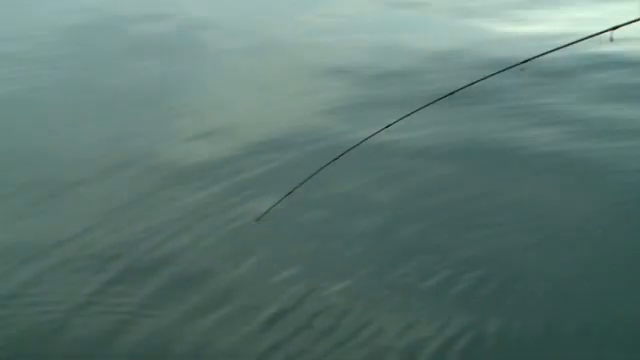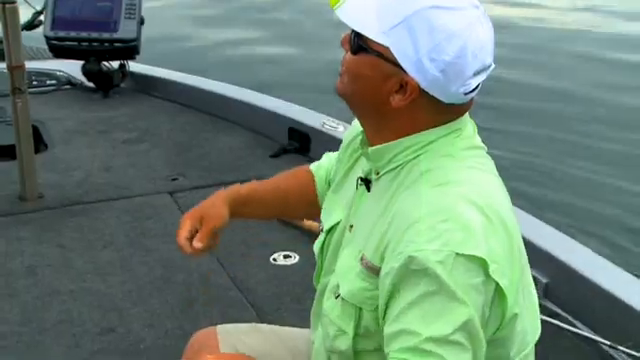For all the folks at home, the bent rod pattern is when people are fishing near you and they see your rod bent and they come over and start fishing closer to you. Yeah. That's the bent rod pattern.